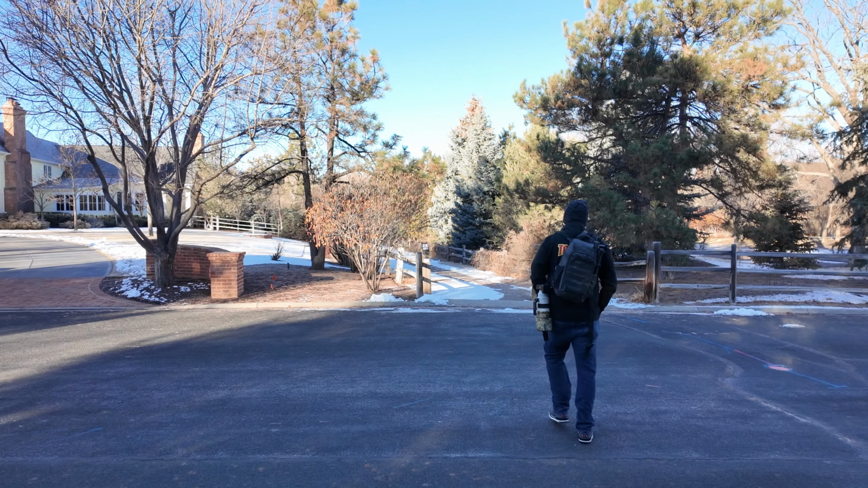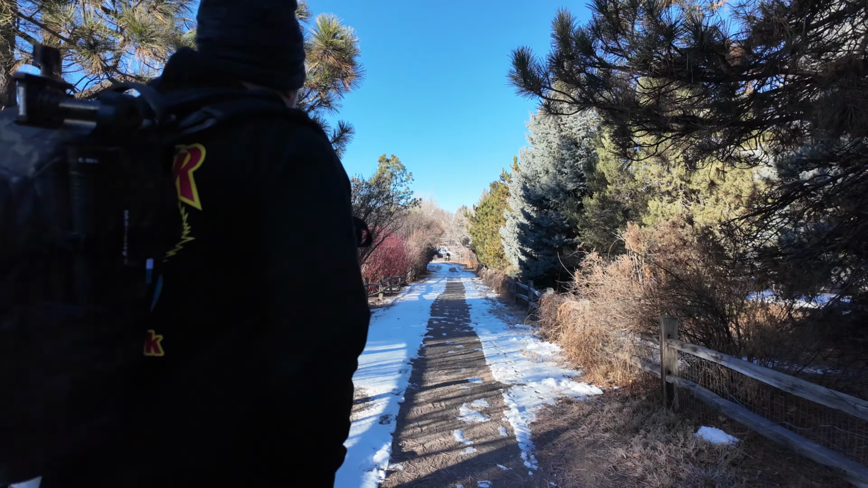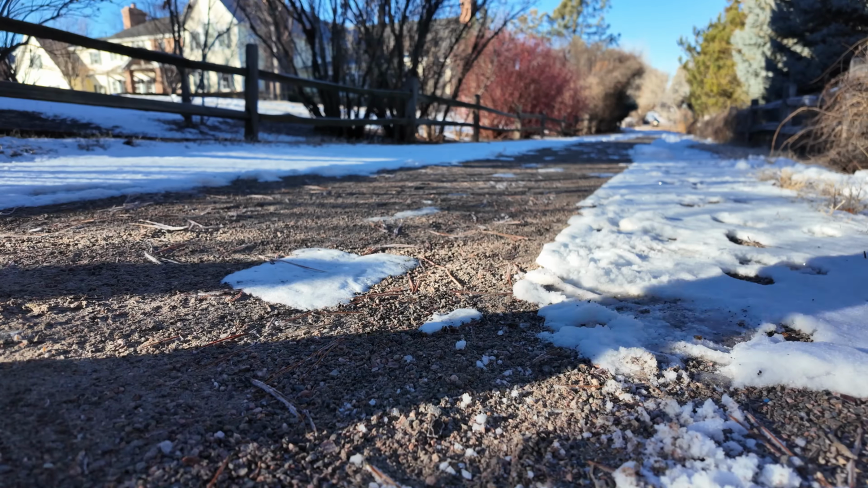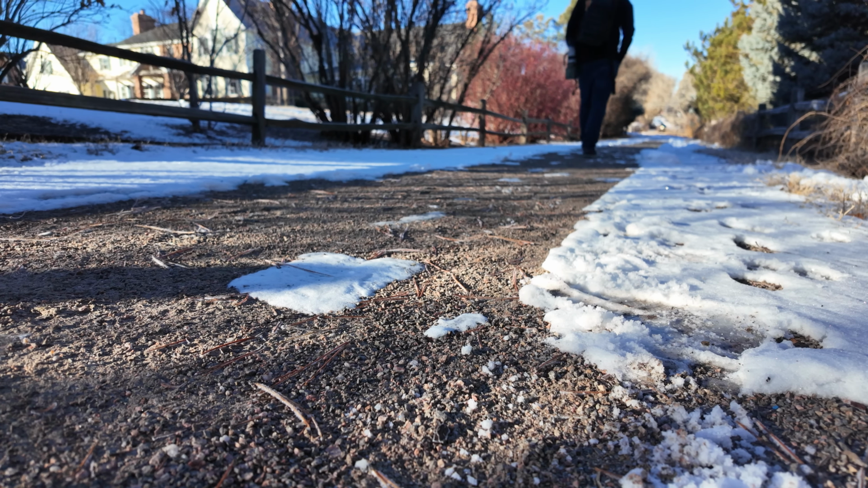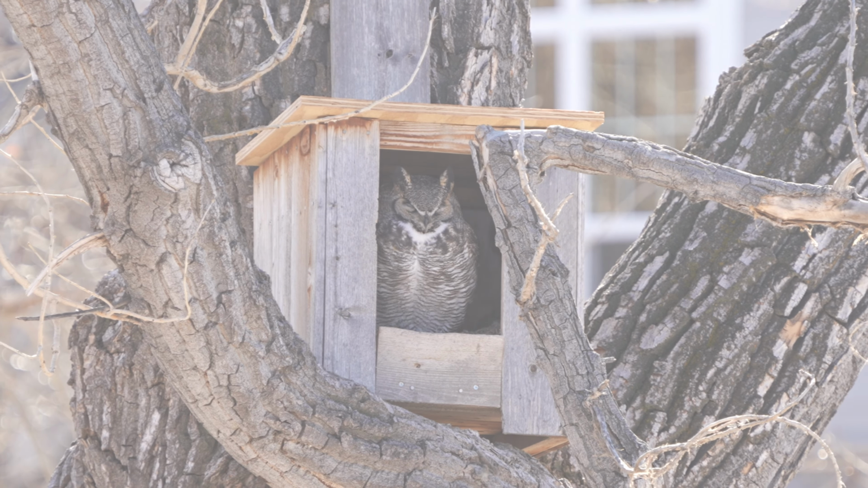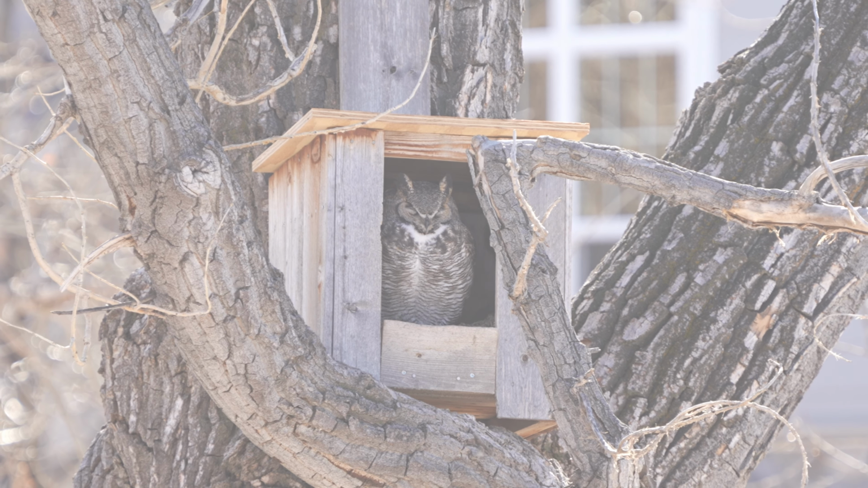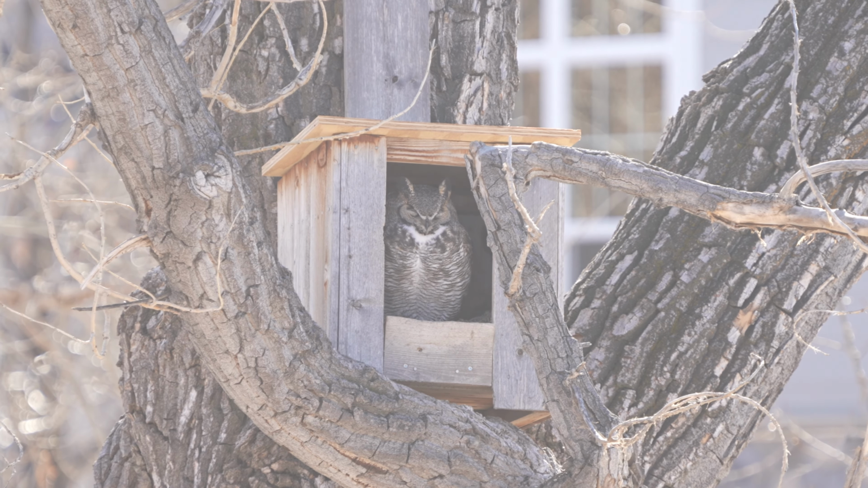For my first test, I went to a place where I knew there were owls. And I like this place because one of the owls will usually sit on the nest back in a dark owl box. So I thought it would be a great first test to see if we can get some cool thermal images. The good news was the owl was actually in the nest box, but the bad news was, as you can see, it wasn't really the dark scene that I was hoping for. Still, I took some shots with the thermal to see what it looked like.